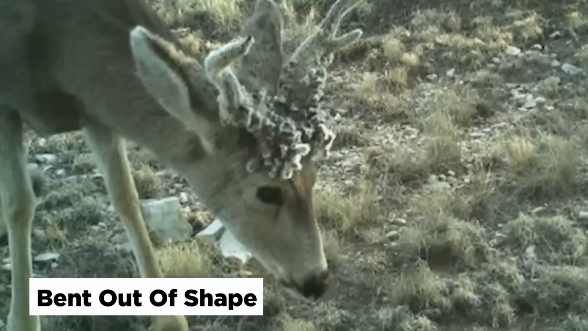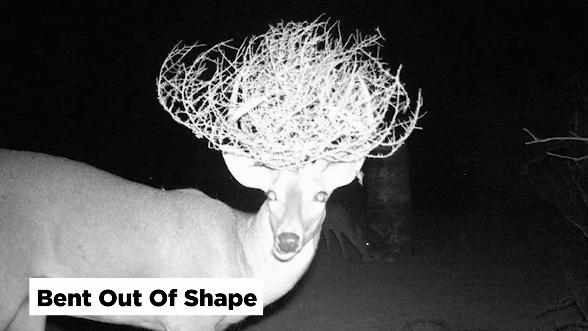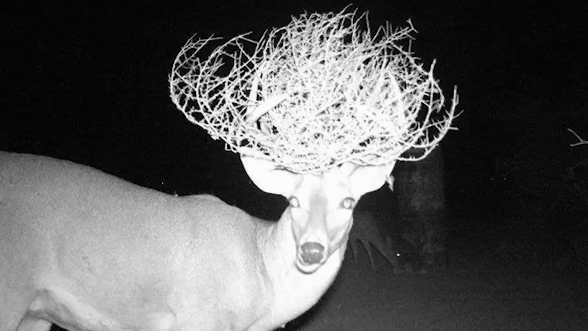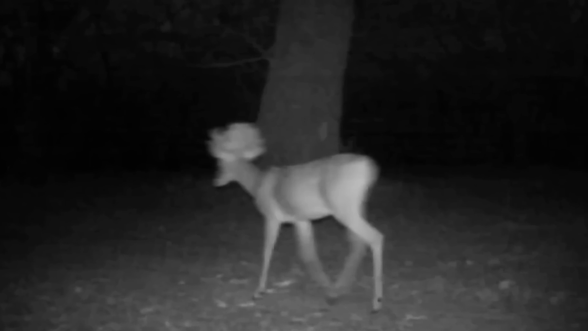Bent out of shape. Some mutations and deformities occur frequently in nature, and this trail cam in Texas caught an unusual deer in a snapshot where we can see that it has some sort of mutation that makes its antlers appear bent out of shape. The footage of the afflicted deer has unsettled many of the residents of the town, as many citizens quickly became fearful of the deer that looks like it has a zombie tumor growing on its head.